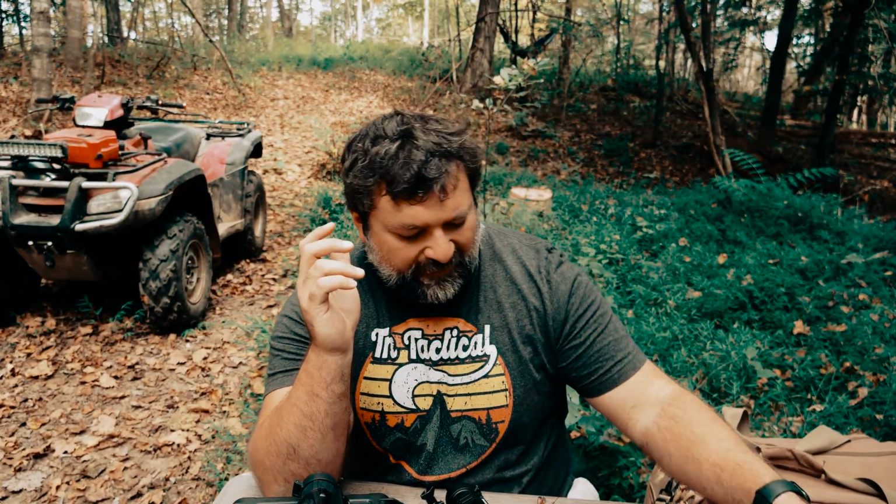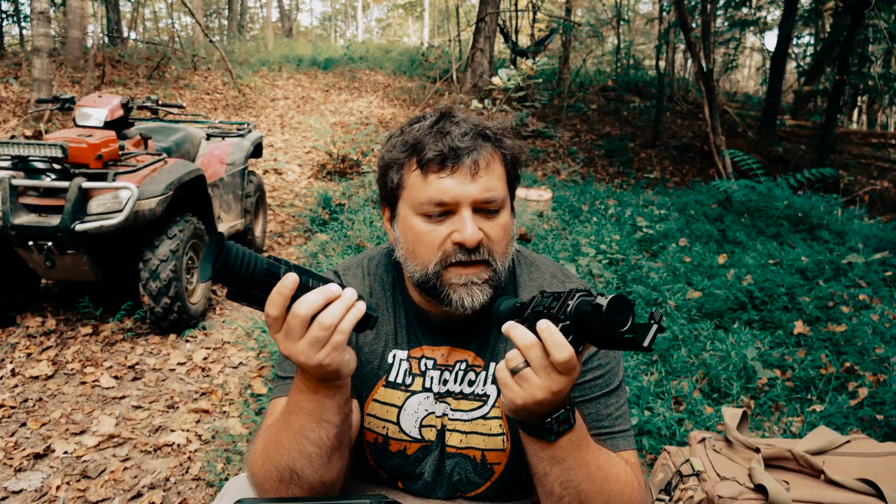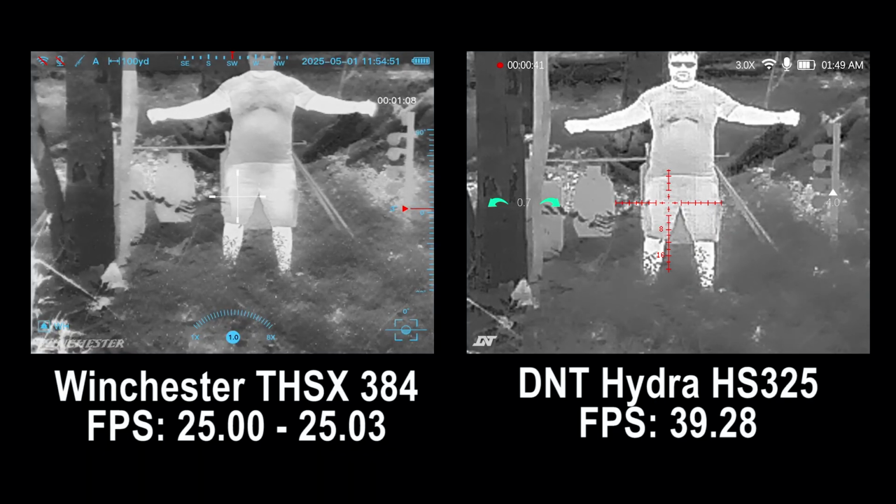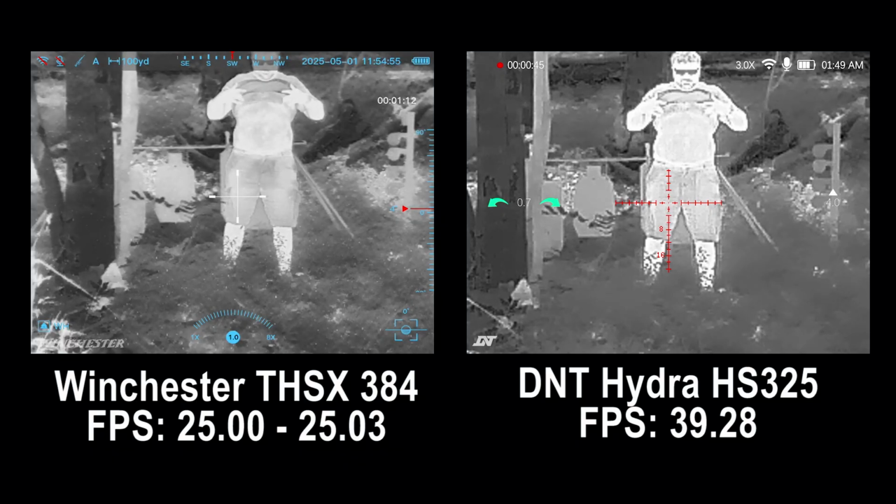All right, so as far as the actual quality of the Winchester thermal versus the DNT Hydra, they both use a lot of the same specs and quality sensors and all that good stuff, but there are some differences that I want to go over.